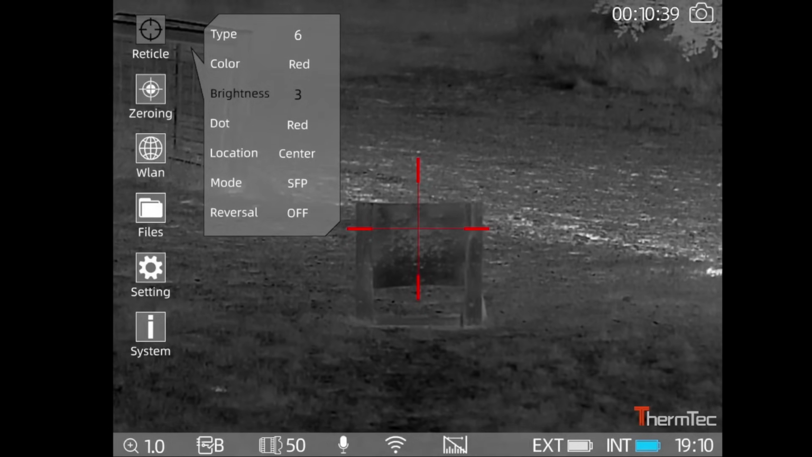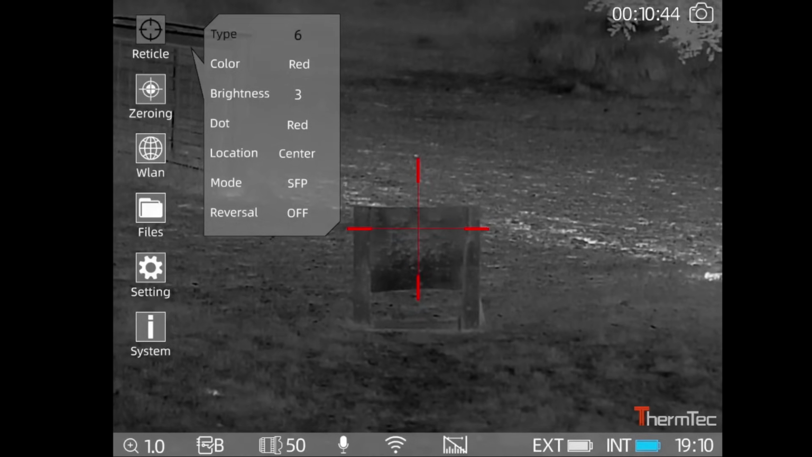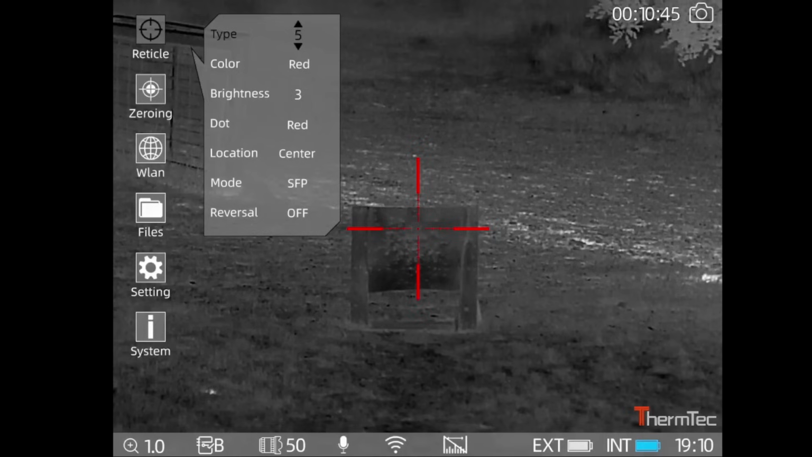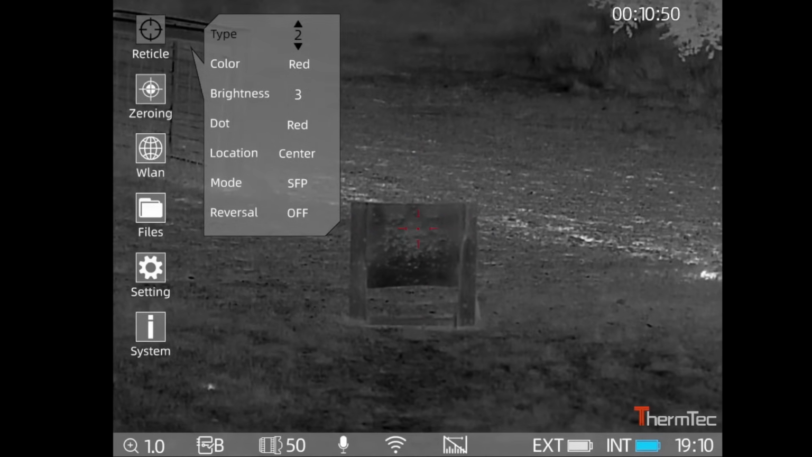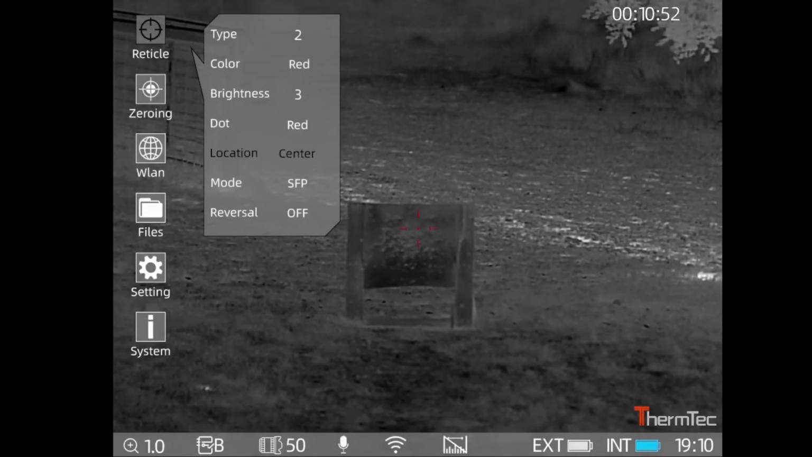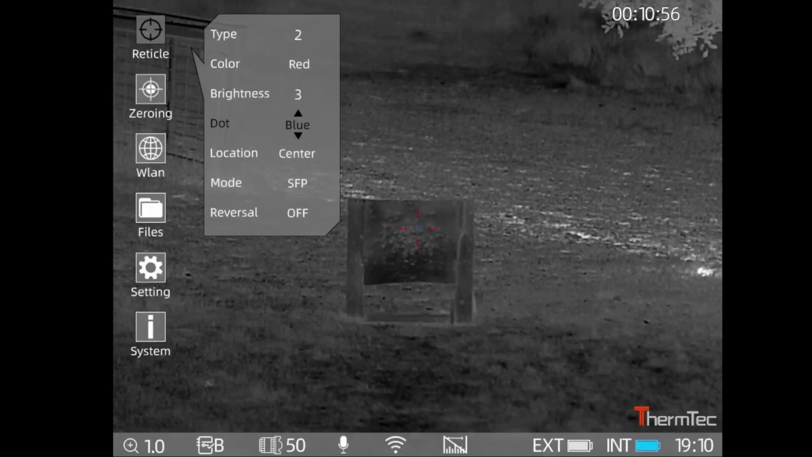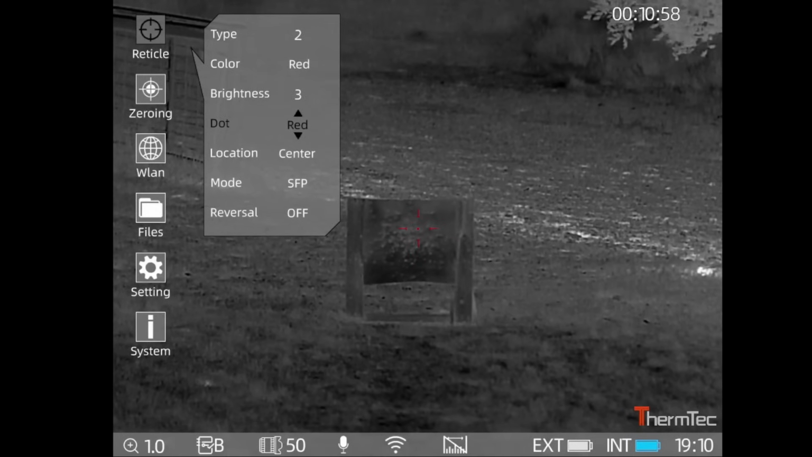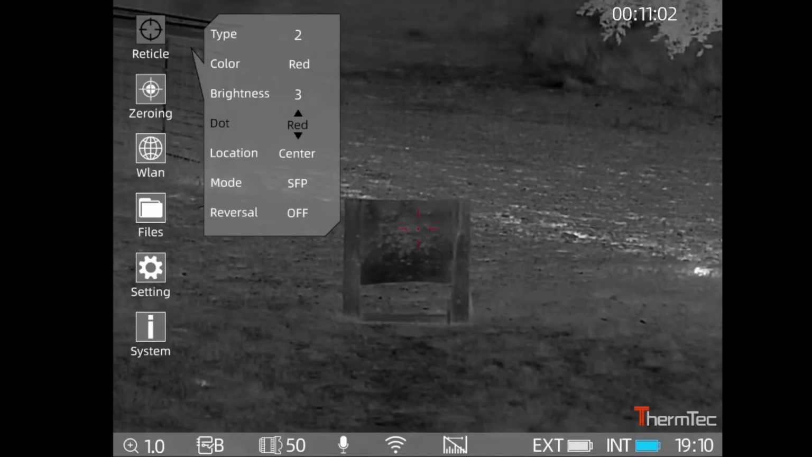Now the wind's getting up. And you can change your center red dot, so if I'm on, say that one, your red dot, you can change that to different colours as well. So you got red, green or blue. I'll leave it on red.